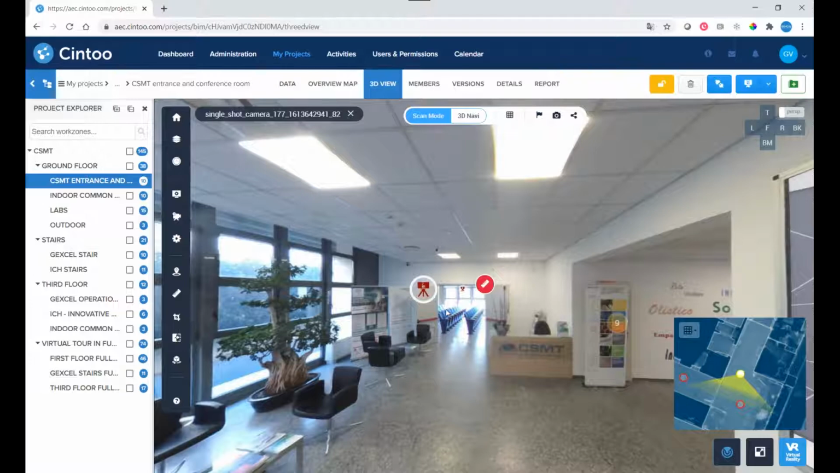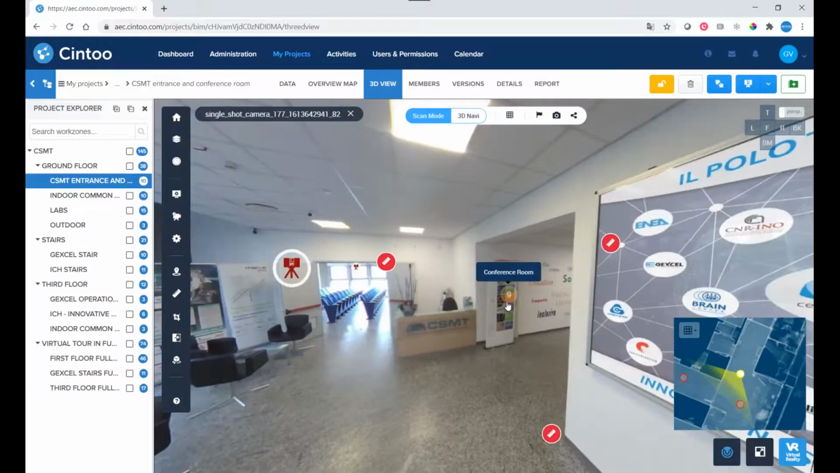What we can do furthermore is also the possibility to add annotation. So you can populate your model like a sort of really interactive database. And for example, we have before added some note.